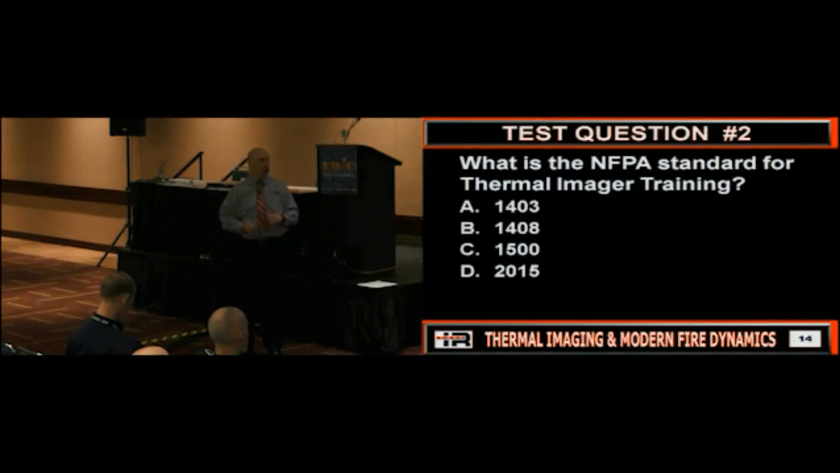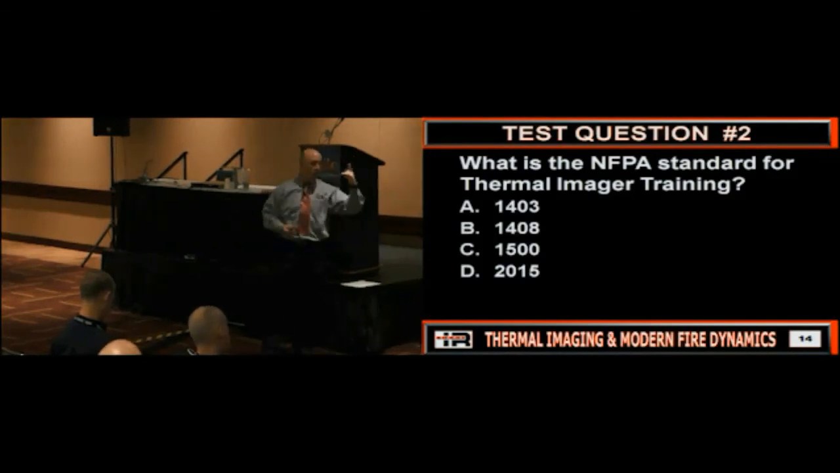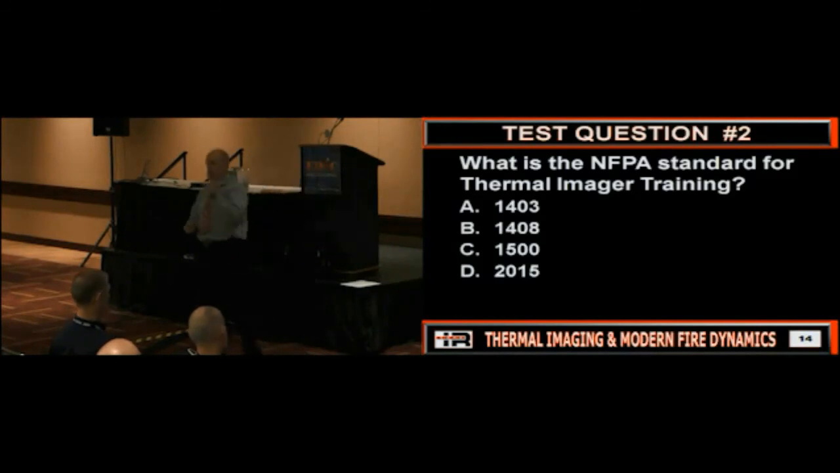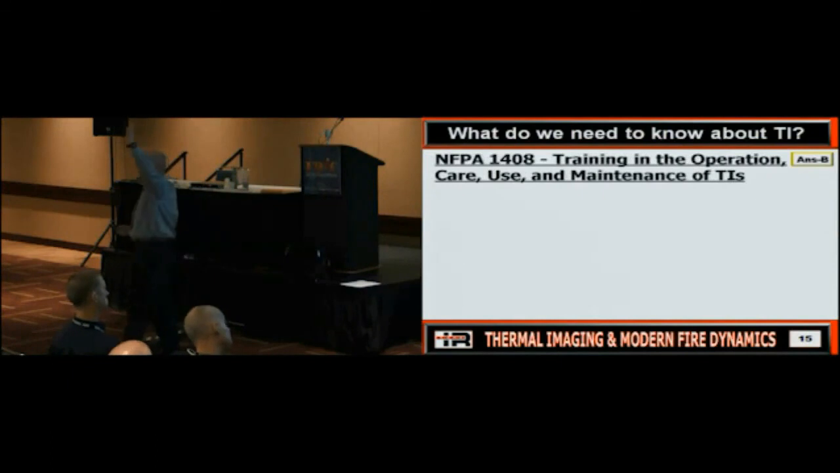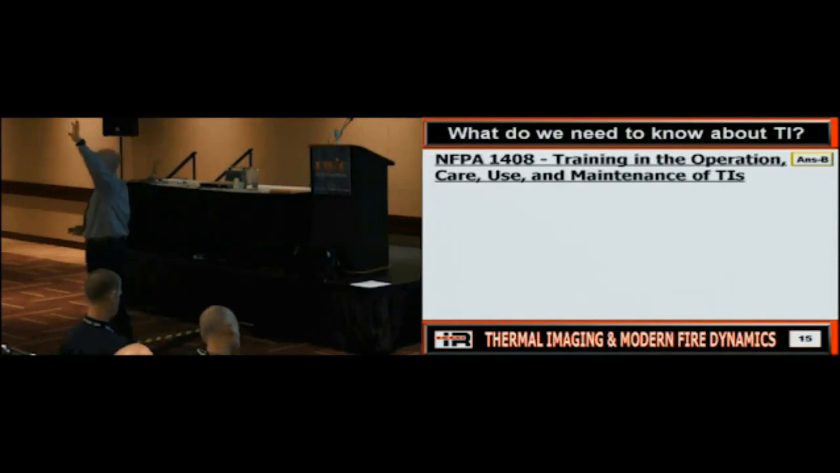So that's something to check out if you're looking at thermal imaging cameras as far as the standard goes. Now, fortunately, we also now have a standard for training, because that original NFPA standard did not address training. So does anybody know what the standard is for training? 1408. Good job.